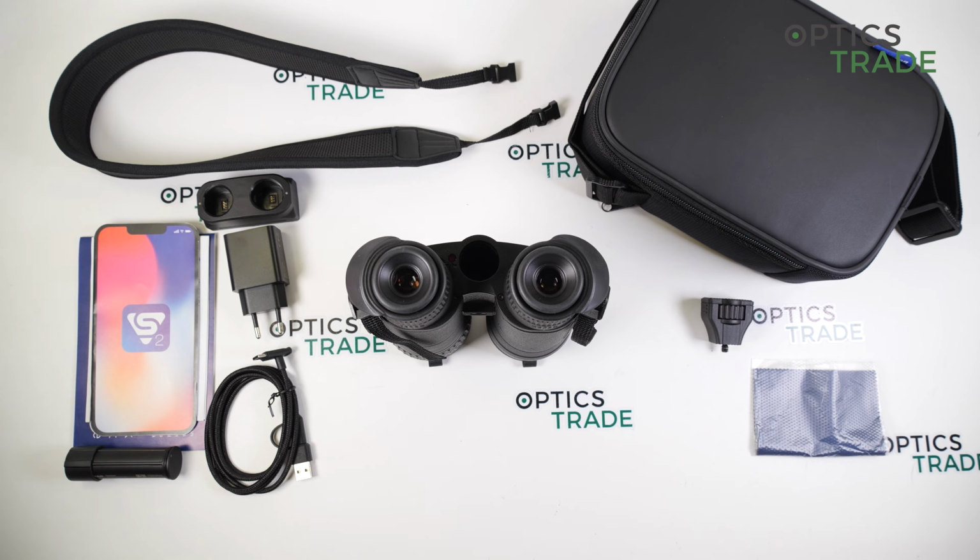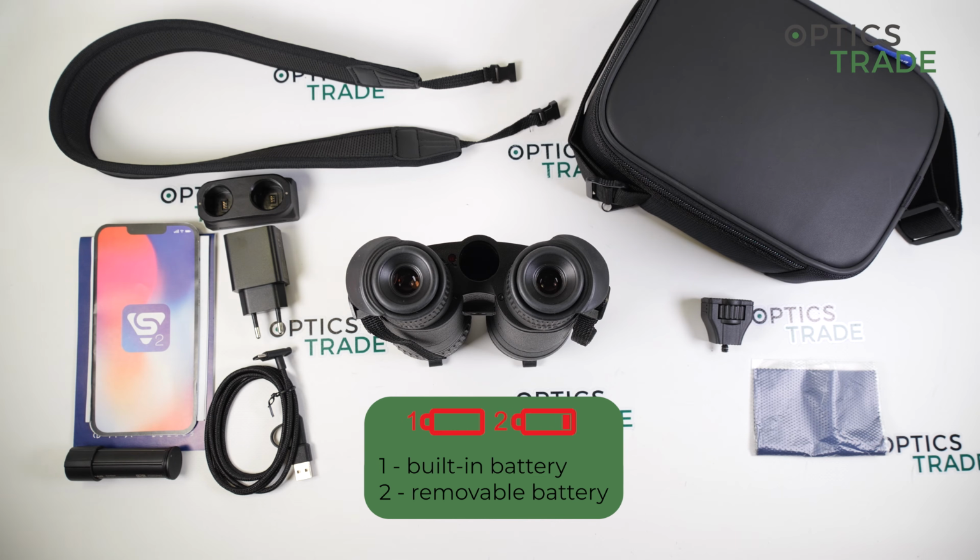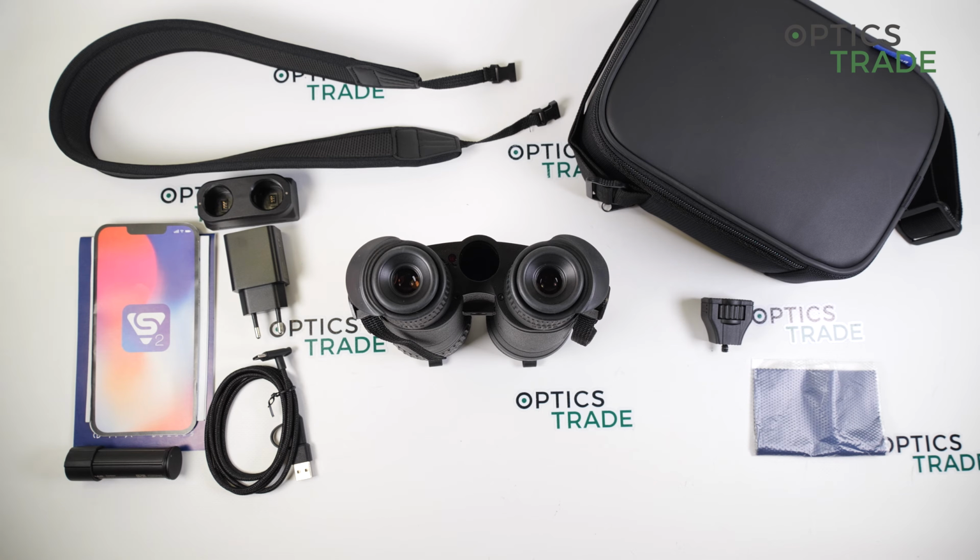The power indicator is on the screen for both batteries separately, so you can immediately see which battery is out. And yeah, as I said, you can then easily swap the batteries and continue your observation.